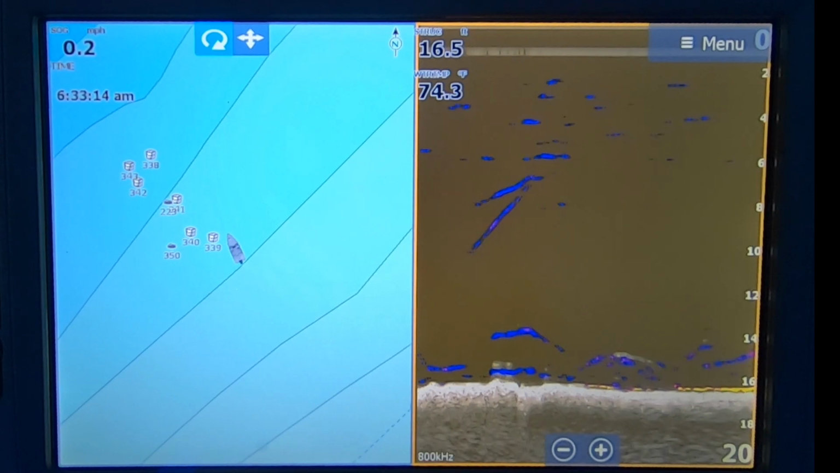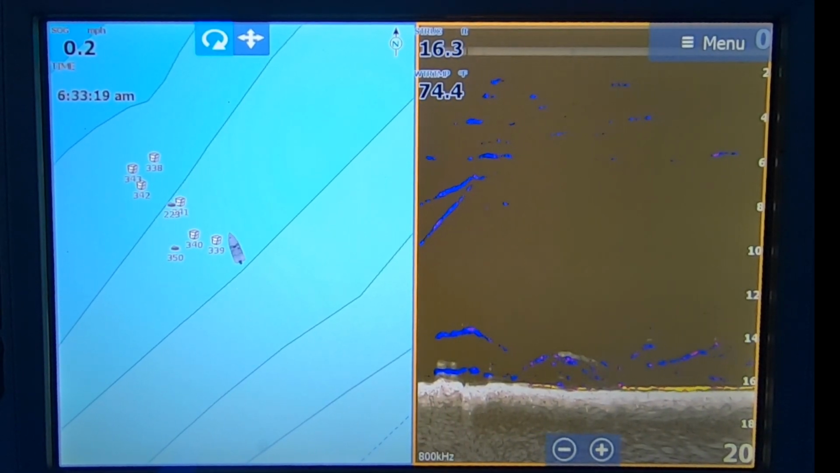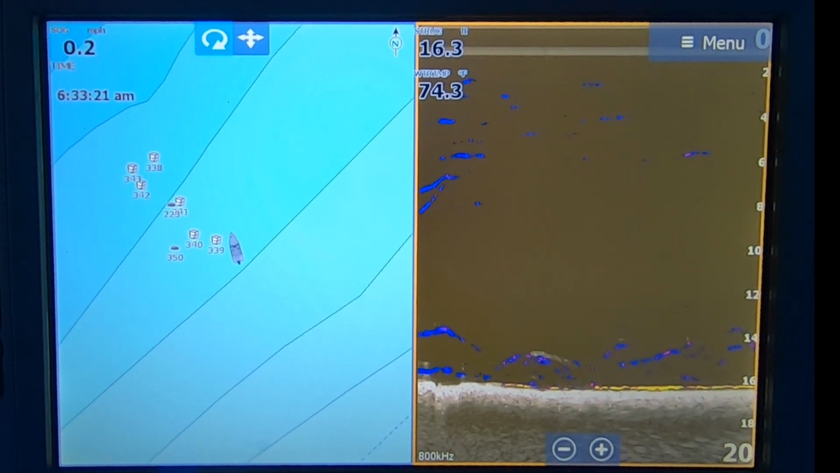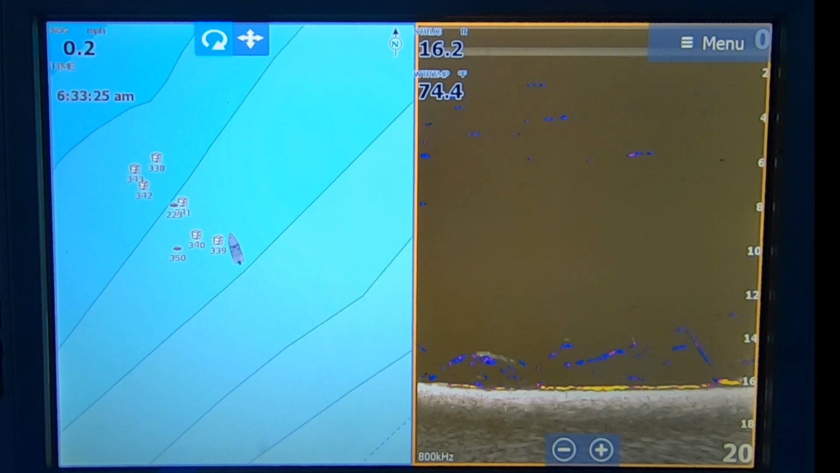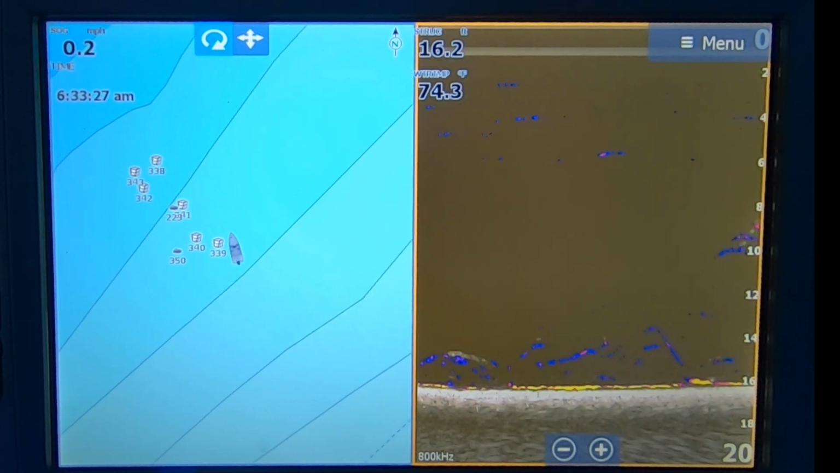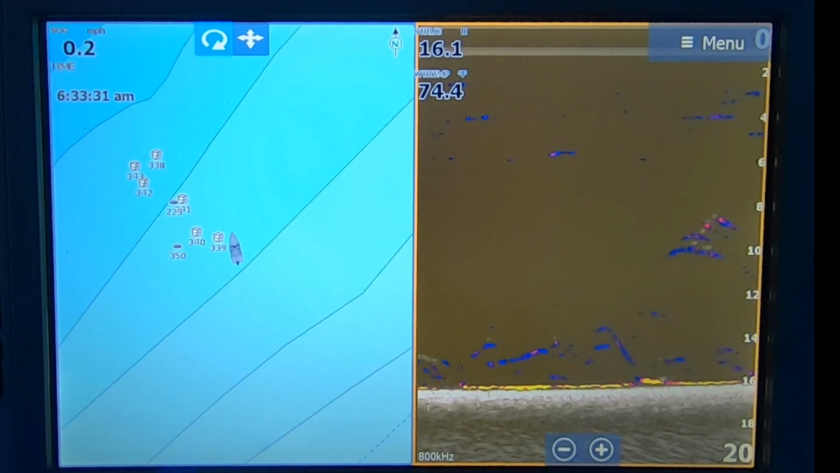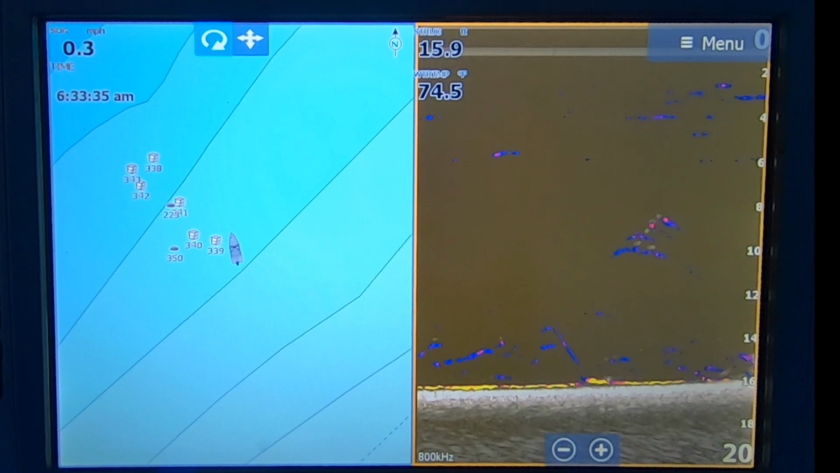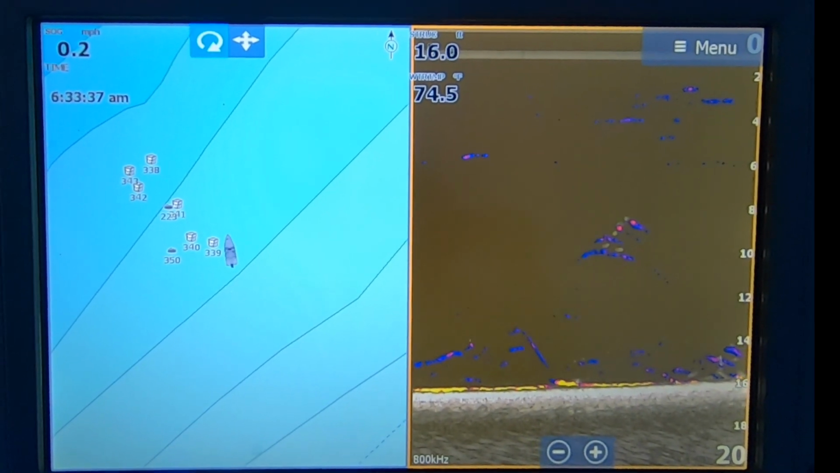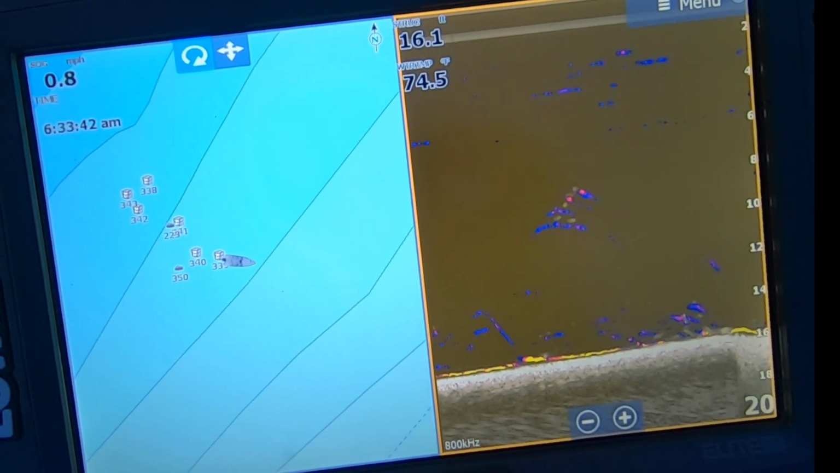These blue returns are not directly under the boat. The ones directly under the boat will be yellow and orange. That's your harder return, so keep that in mind. There's a lot of good information in this video that's going to show you exactly what I'm fishing and what it looks like. The closer I get to this waypoint, you'll start to see how much bait is on the waypoint and how many bass are down there.